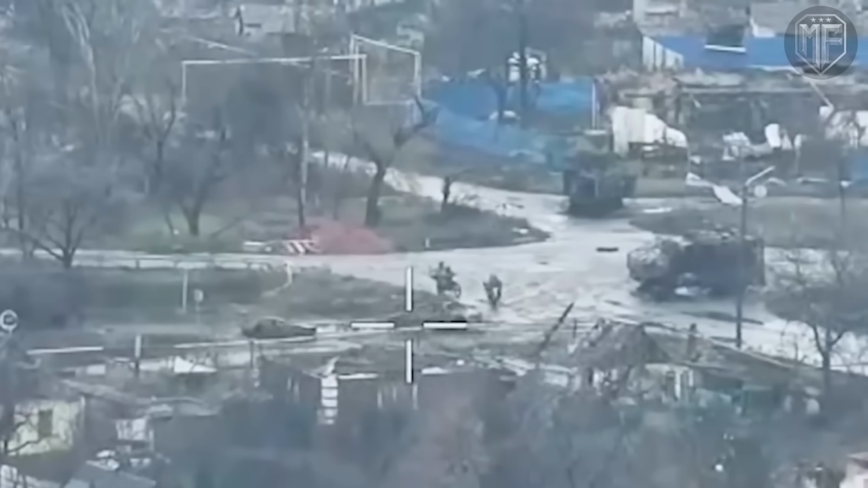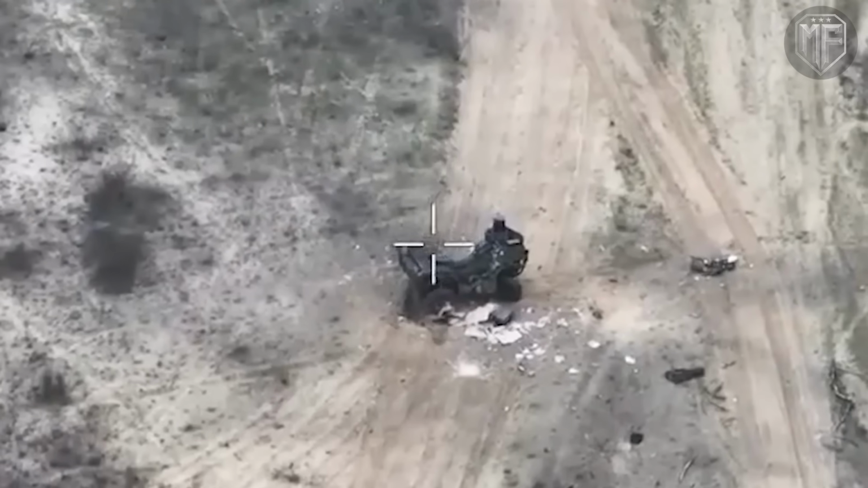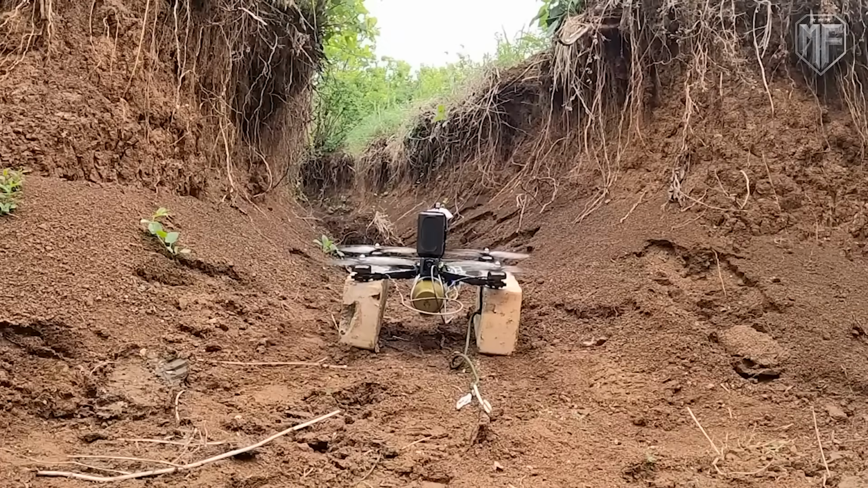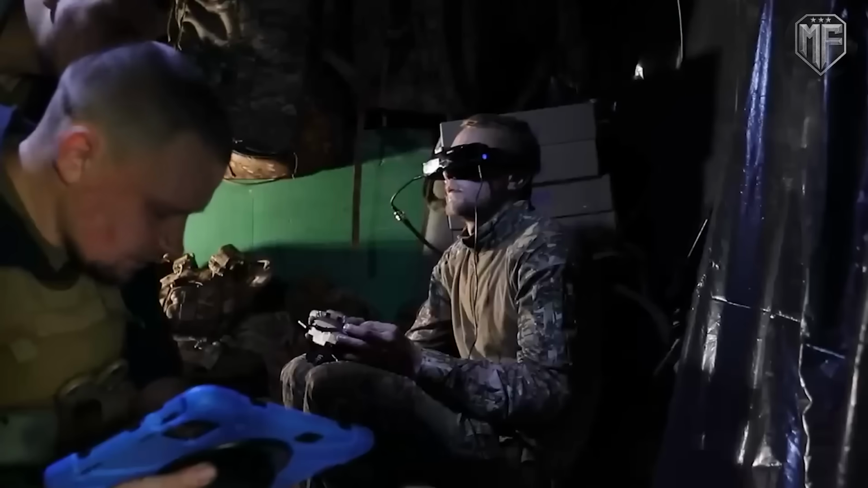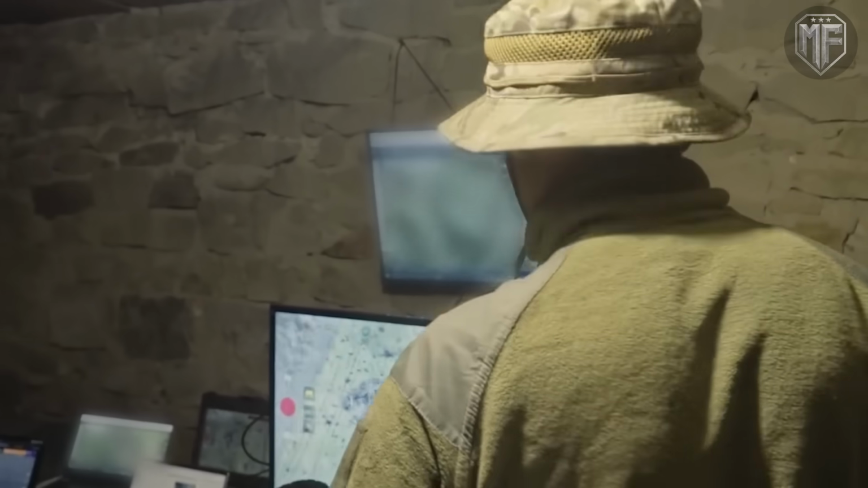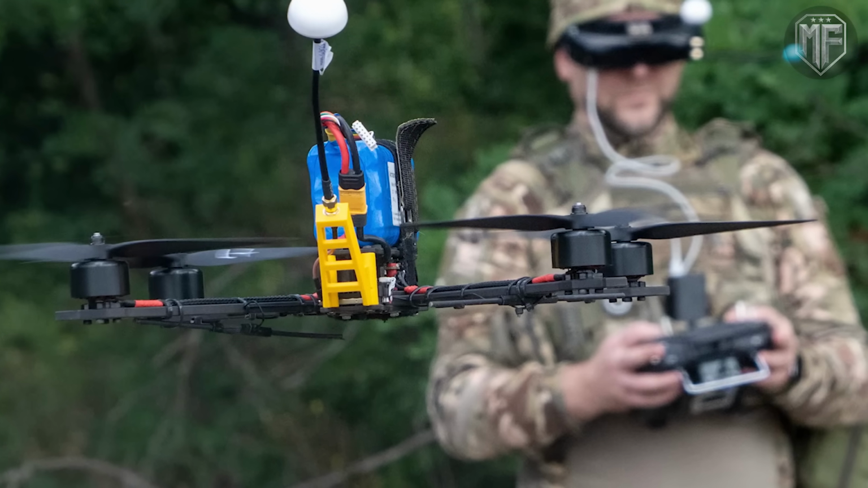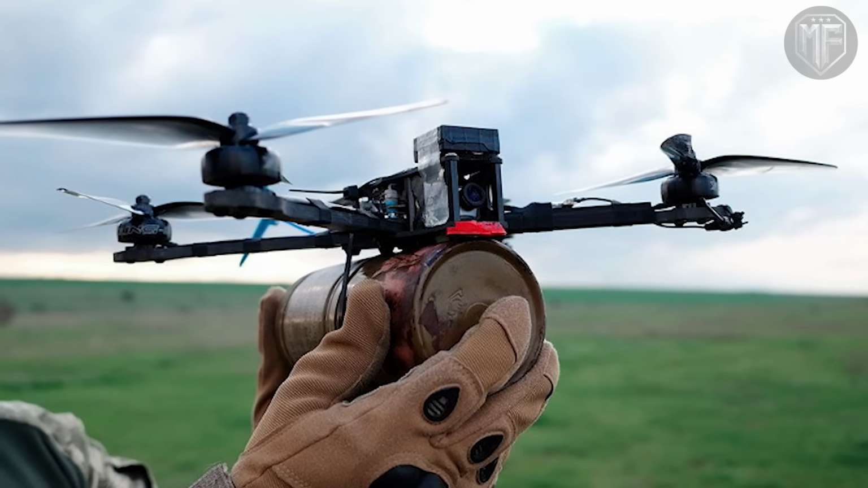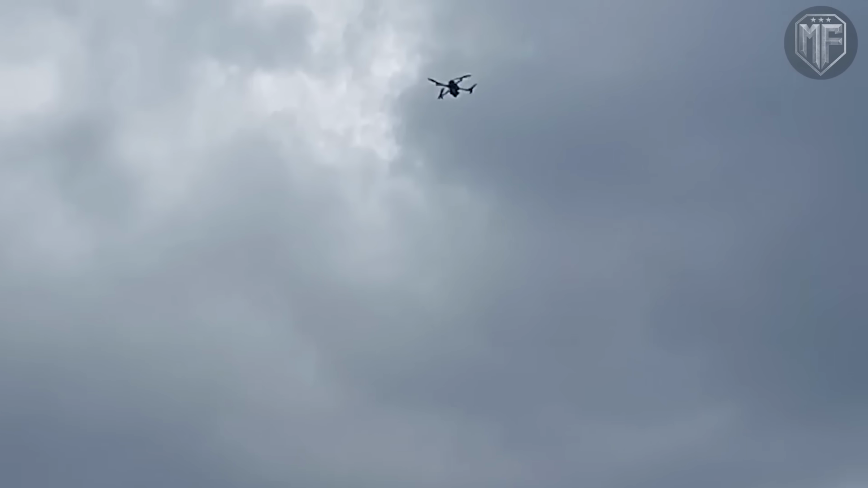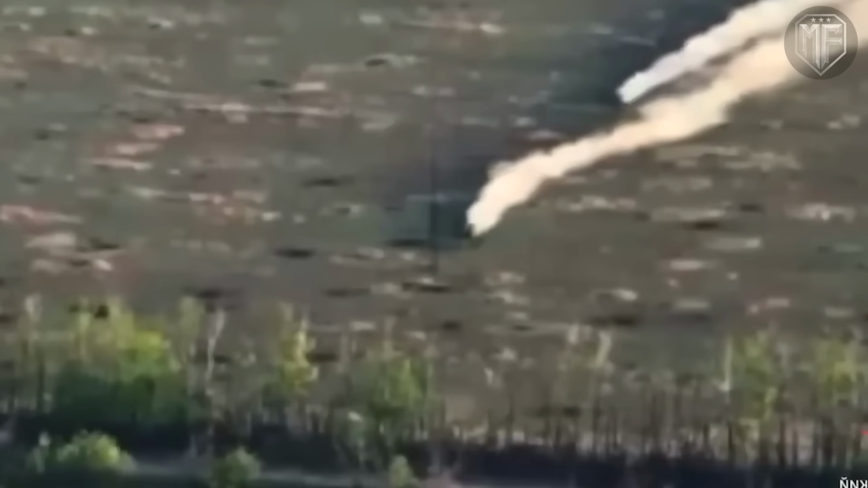This pattern repeats across lighter platforms as well. Motorcycles and quad bikes are often used to move quickly across exposed ground, relying on speed and small size to reduce risk. FPV teams track these movements from above, follow the route, and relay position data while preparing the strike. One drone shadows the vehicle long enough to confirm direction and intent, while another is launched to intercept at the right moment. The result is a sudden impact that leaves no time to scatter or dismount safely.